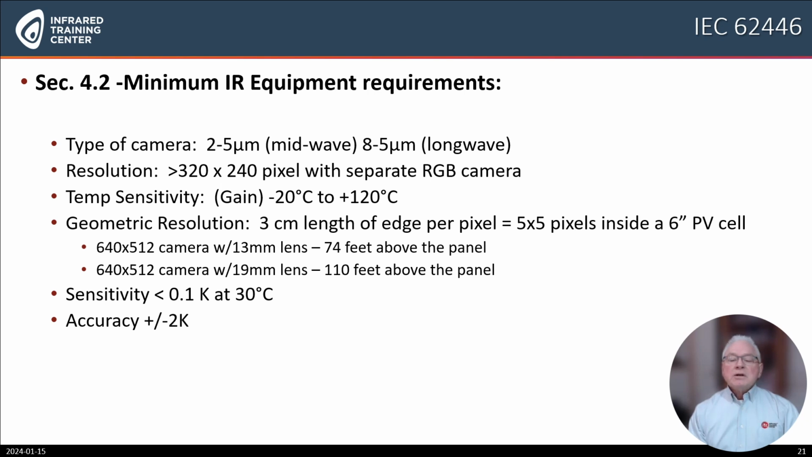Geometric resolution, 3 centimeter length of edge pixel, 5 by 5 pixels inside a 6-inch PV cell. This defines the height above the solar panel that you can be to capture data accurately. As an example, a 640 by 512 camera with a 13 millimeter lens, 74 feet above the panel is the highest you can fly, while a 640 by 512 camera with a 19 millimeter lens you can fly 110 feet above the panel.